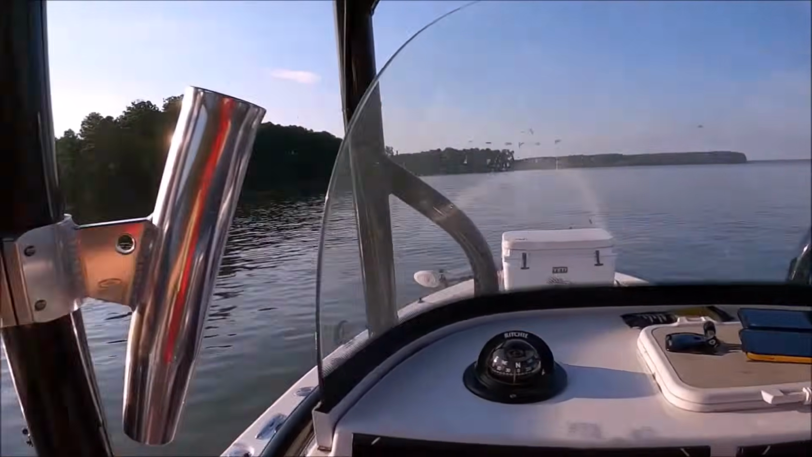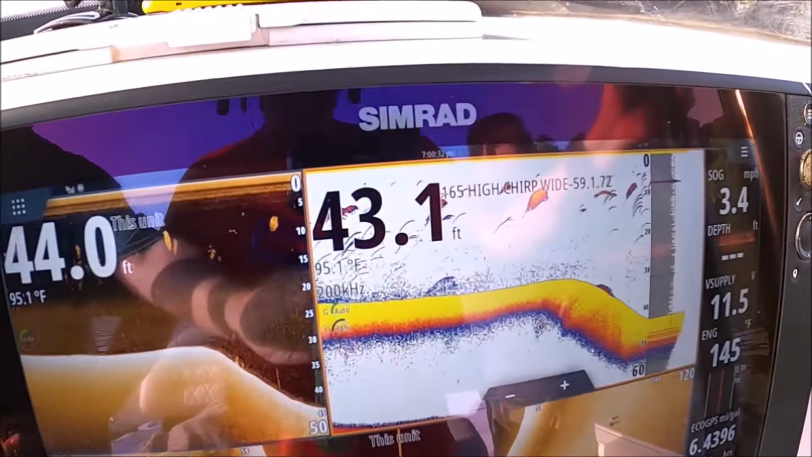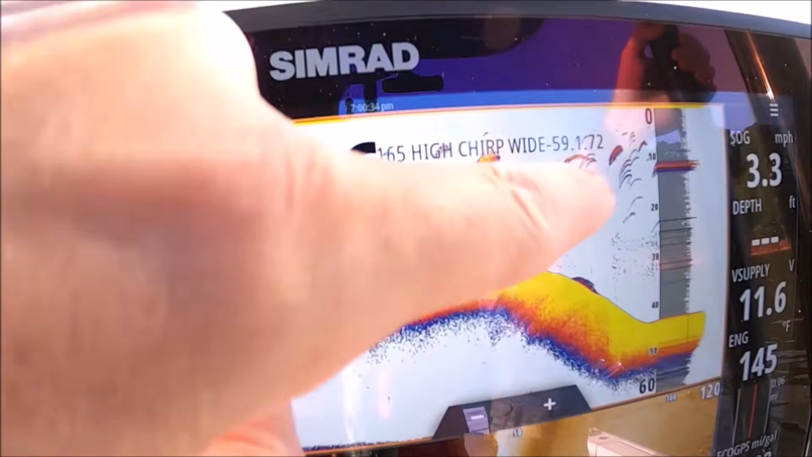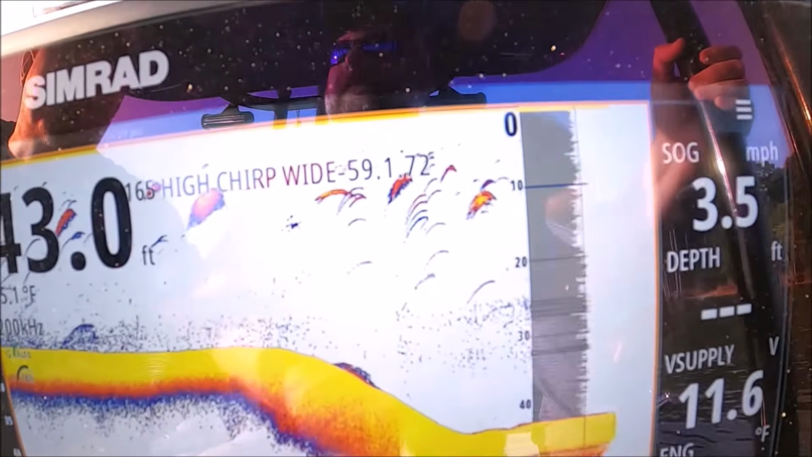So everything that's in the A-scope here is directly under the boat now. Once it's past that A-scope, this is just history. It's just a picture of what happened. That does not help us at all finding the fish.